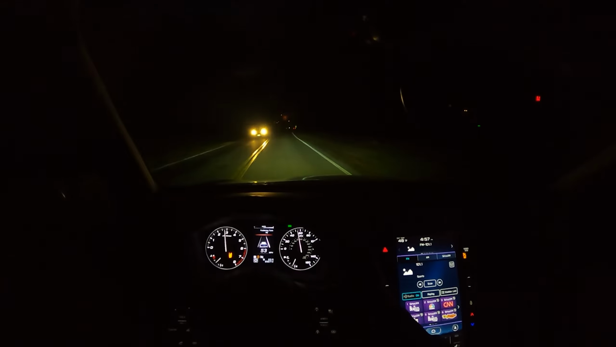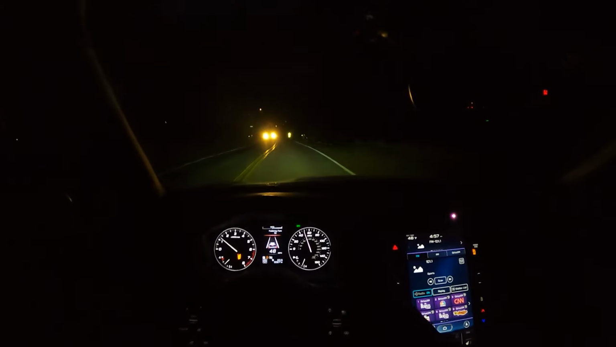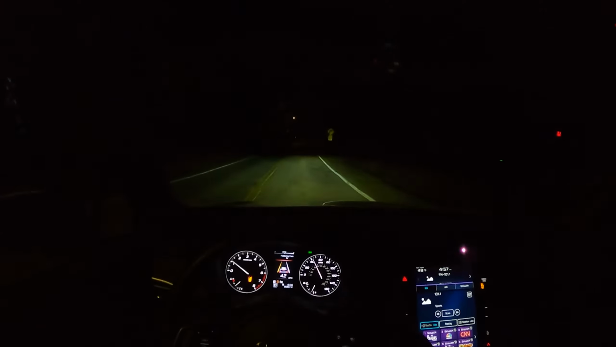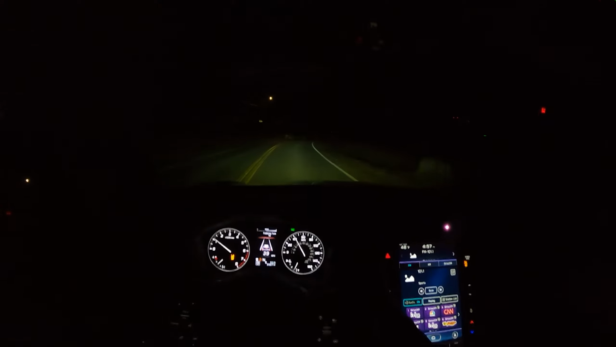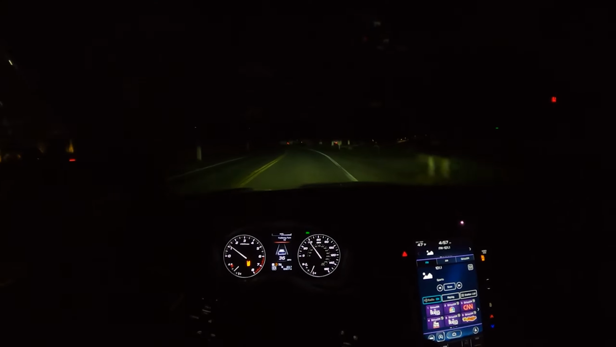Okay, it likes to jump back into drive and control itself if you stomp on it, I guess, when you're in that mode. It's not the slowest response. It's not bad, but it's just not amazing. It's not expected to be. This is only a CVT. It doesn't have real gears. It's mimicking, so that's okay. It performs fine on that basis.